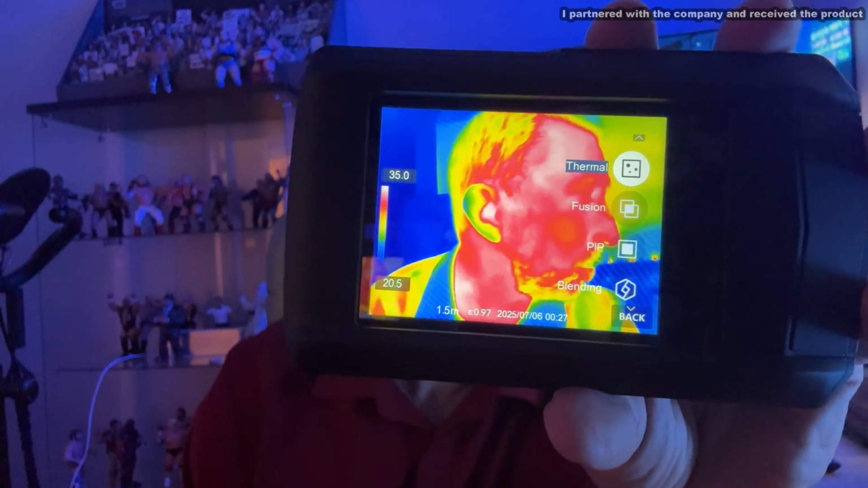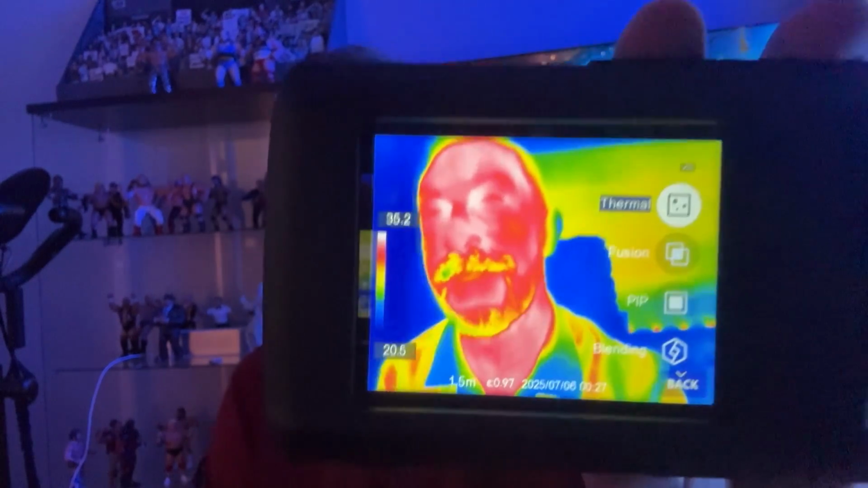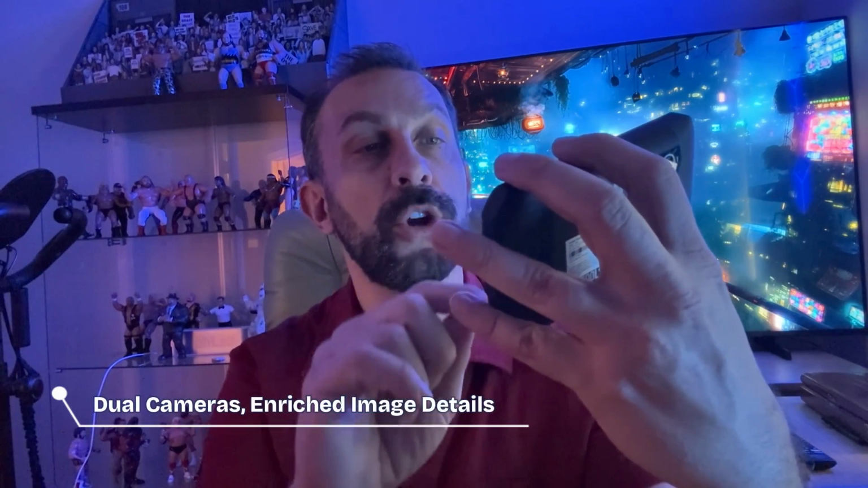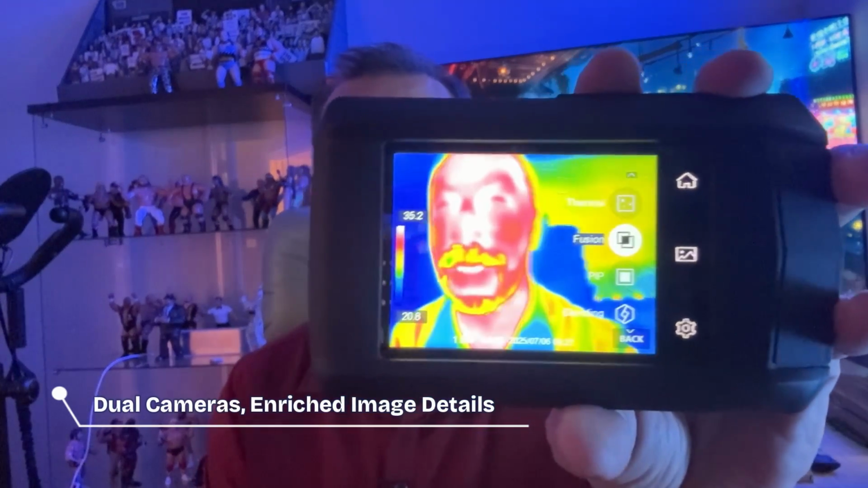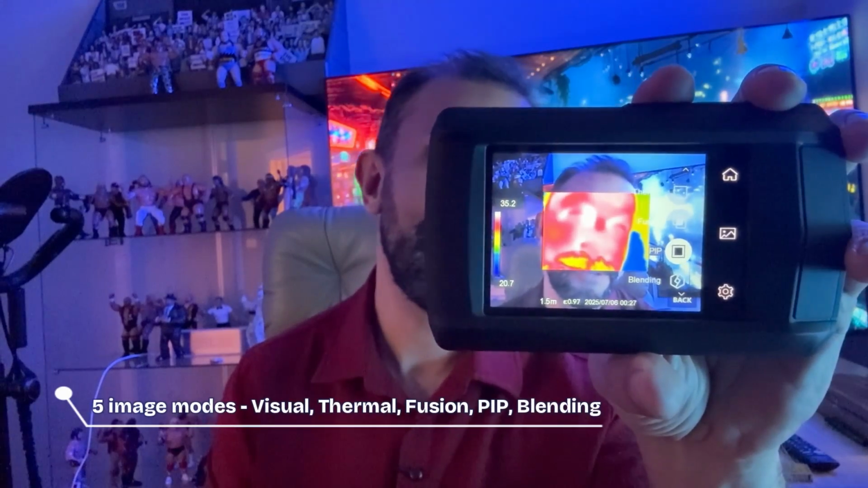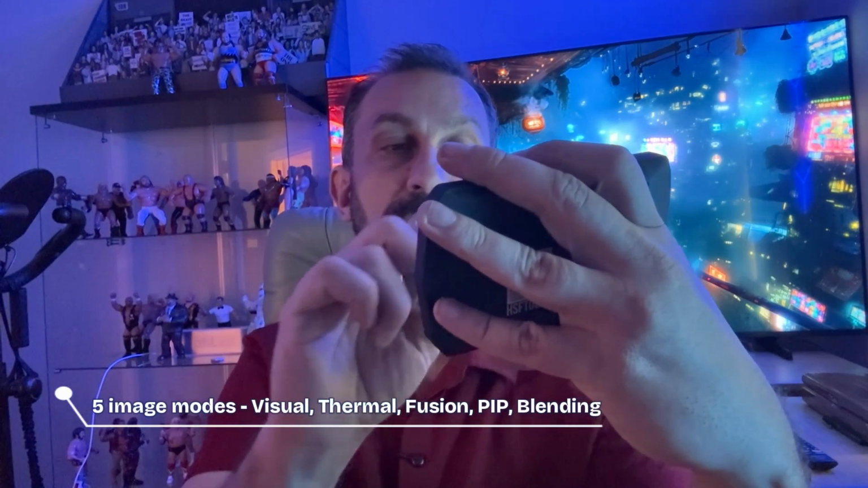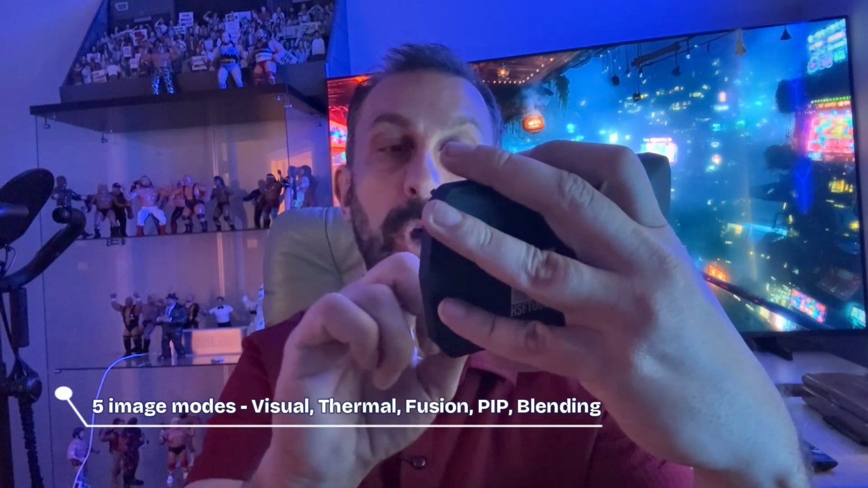It's a P2W thermal camera from HSFTOOLS that is absolutely fantastic. Now you can see how easily this is able to pick up my hotspots, but there's a lot of cool sensors and a lot of cool adjustments where we can actually have a fusion of an actual image and the thermal image. We can change the picture settings. We can have picture in picture. Ooh, look at that. And yeah, this is one of the coolest little products that I've had a chance to check out in a very long time.